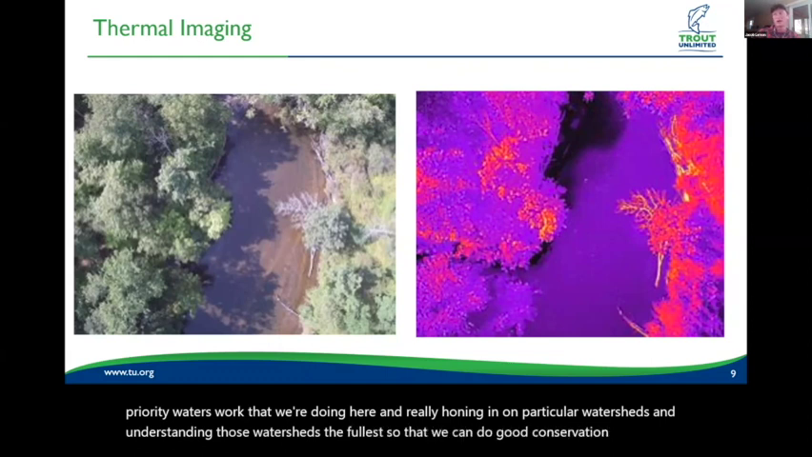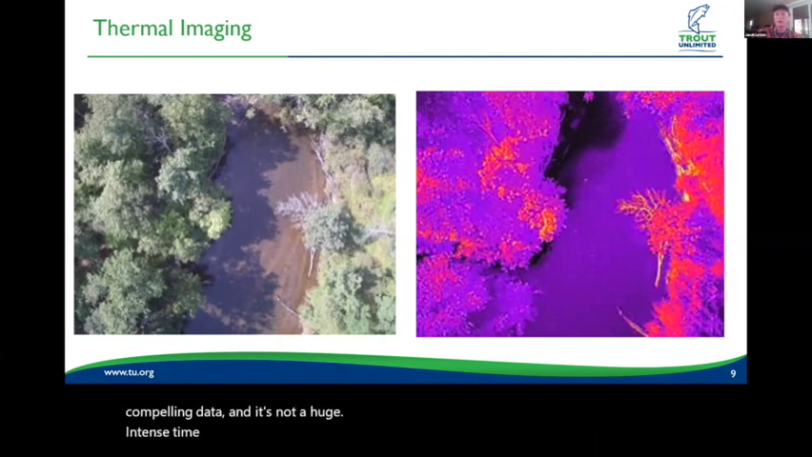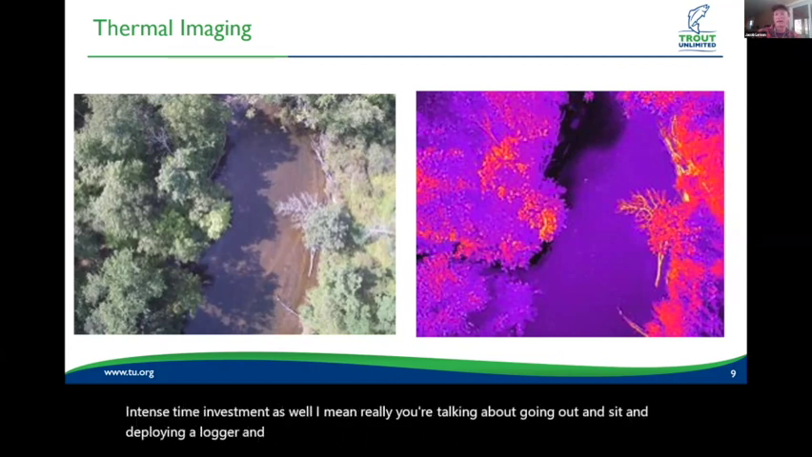And so it's a good volunteer opportunity in that it's relatively simple. It creates really compelling data, and it's not a huge, intense time investment as well. Really, you're talking about going out and deploying a logger, and then either downloading it at some interval or retrieving it. So I think it's got a lot of potential there.